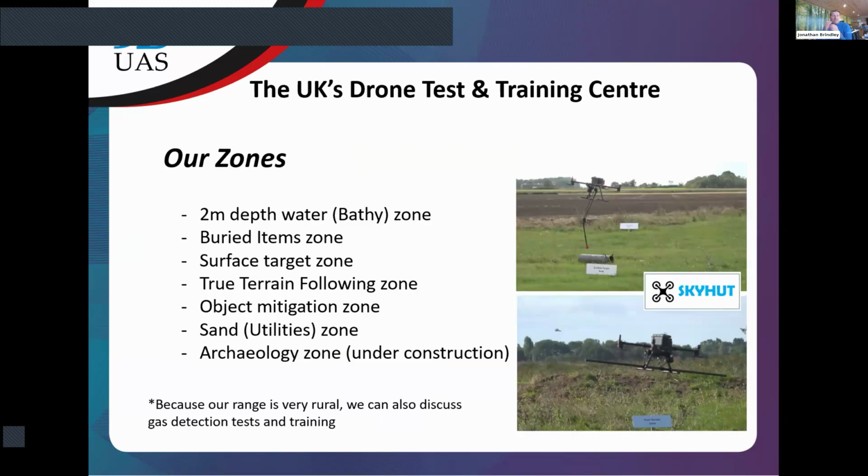So here are the zones that we have at the moment. We've just extended the bathymetry zone, which, because of the faster speeds we're seeing, allows us to test Echosounder technology, including multibeam, much better. We have a buried item zone where we have multiple dummy UXO in the ground, and we're able to fly over those and mimic real life conditions.